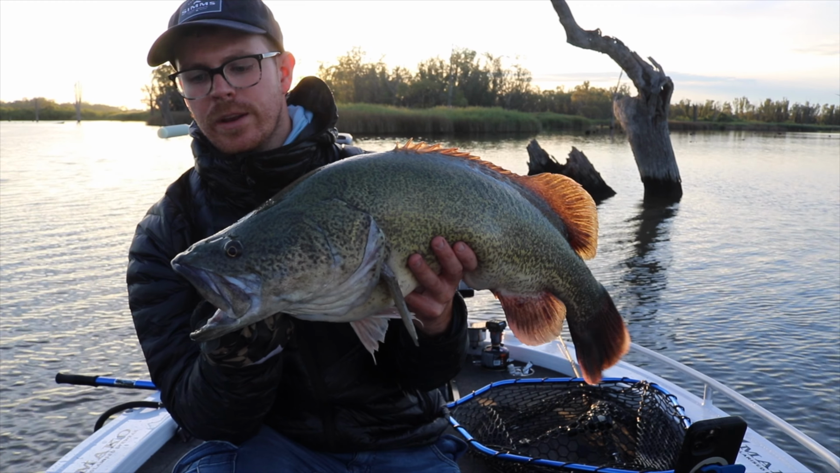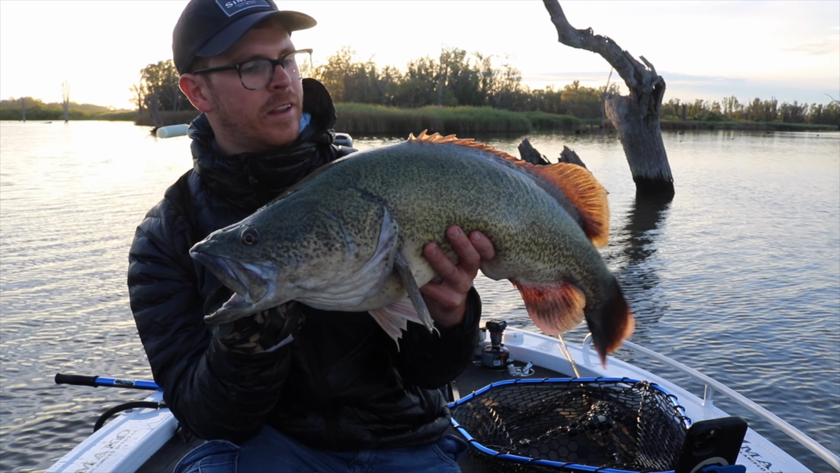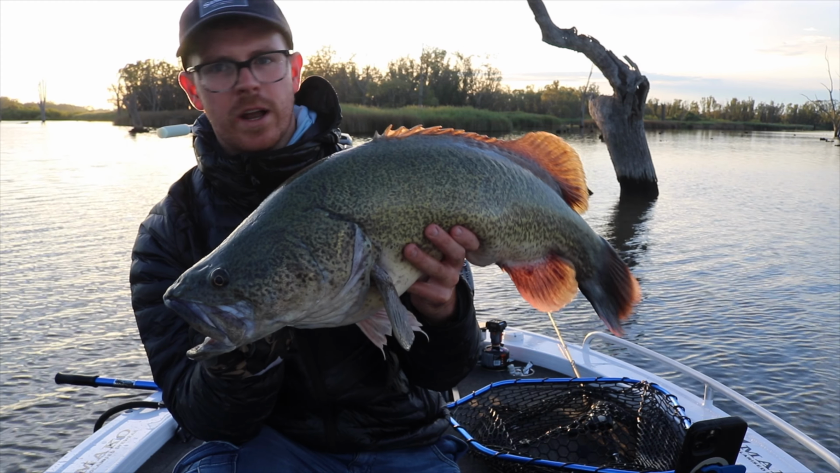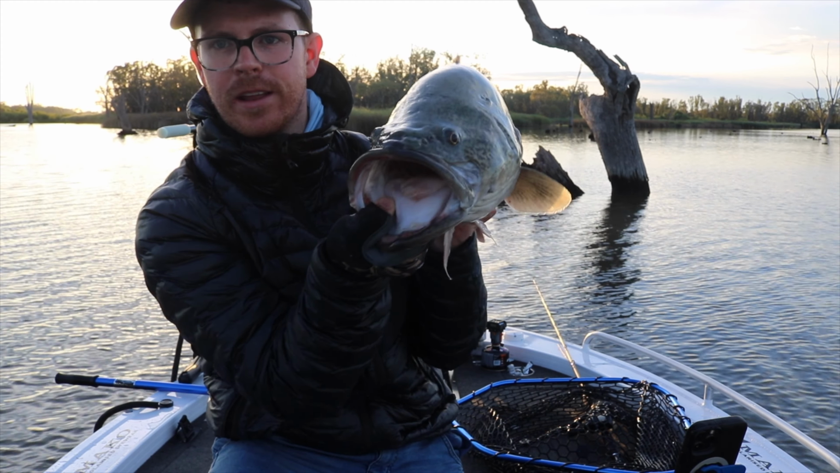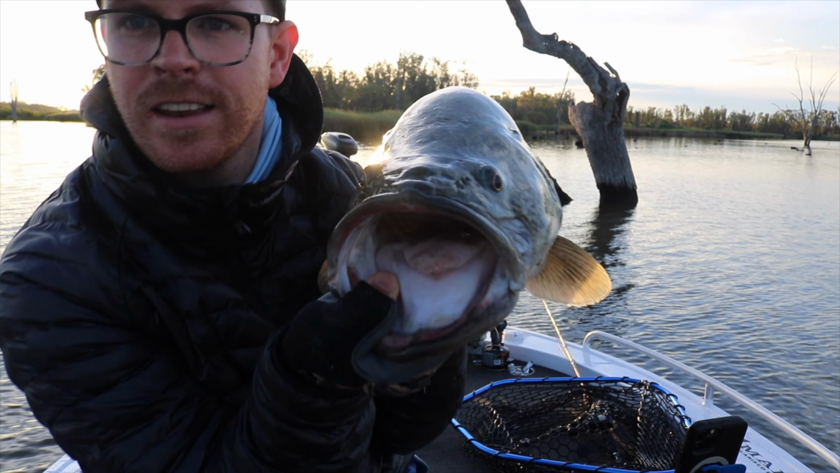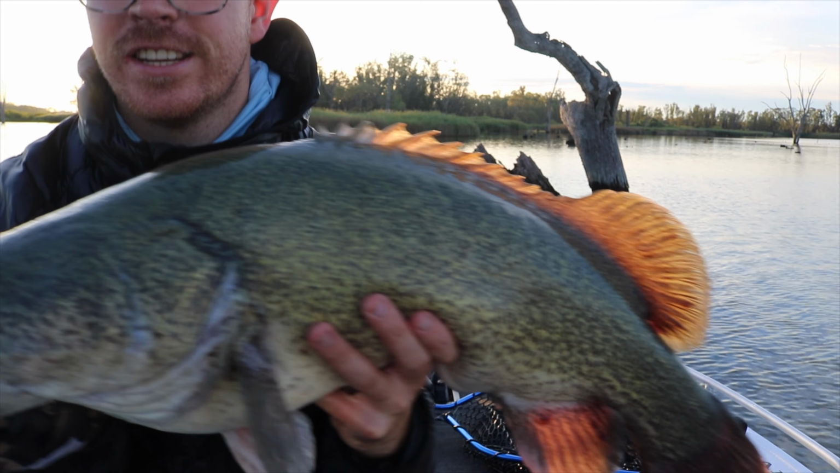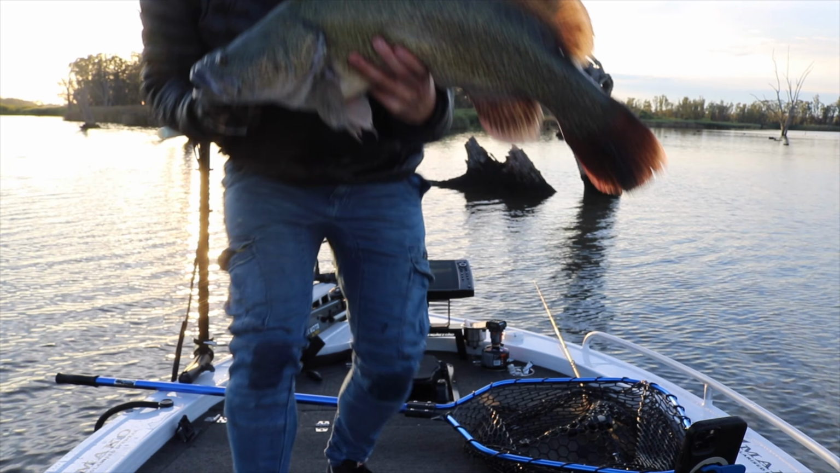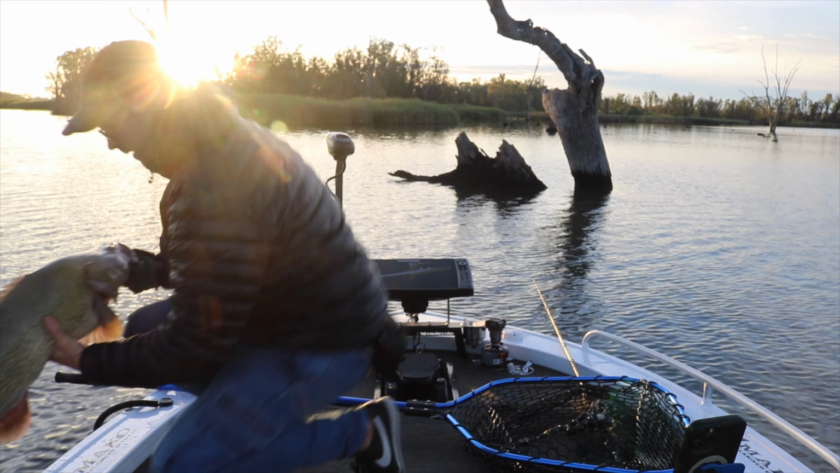He rolled in from a deeper creek bed, come up on a tree, dropped a bait in front of him, 180 turn, come around and creamed it. How's that? Nice fish. Let him go.